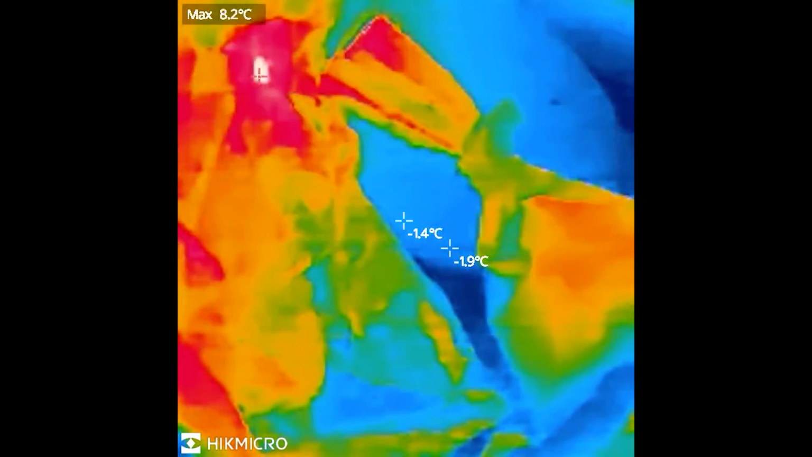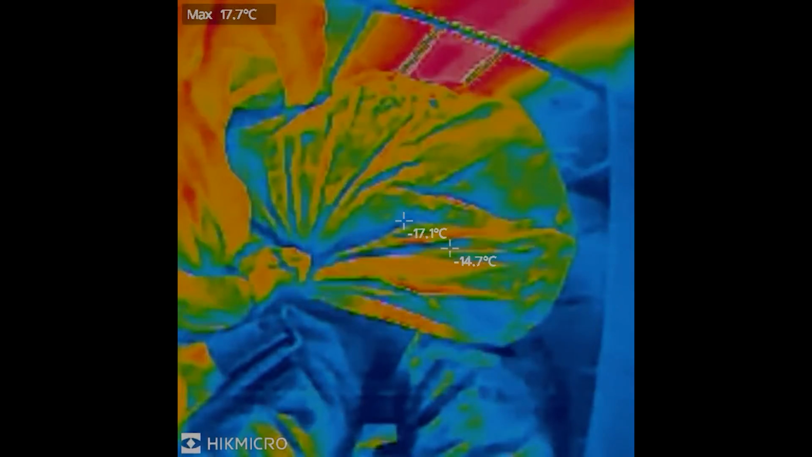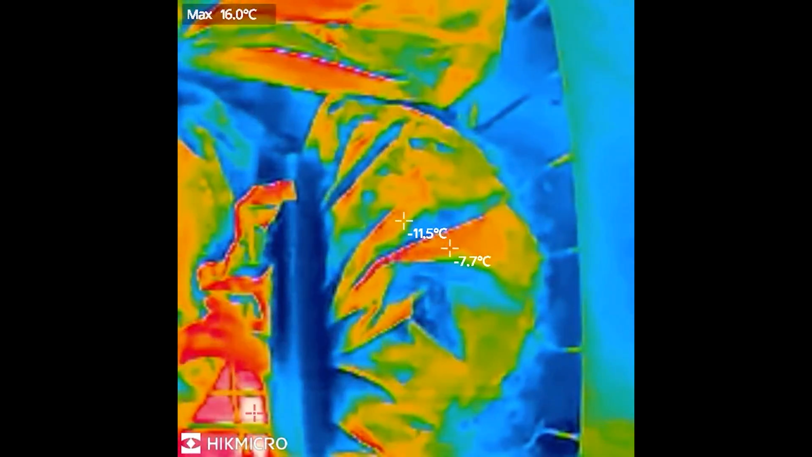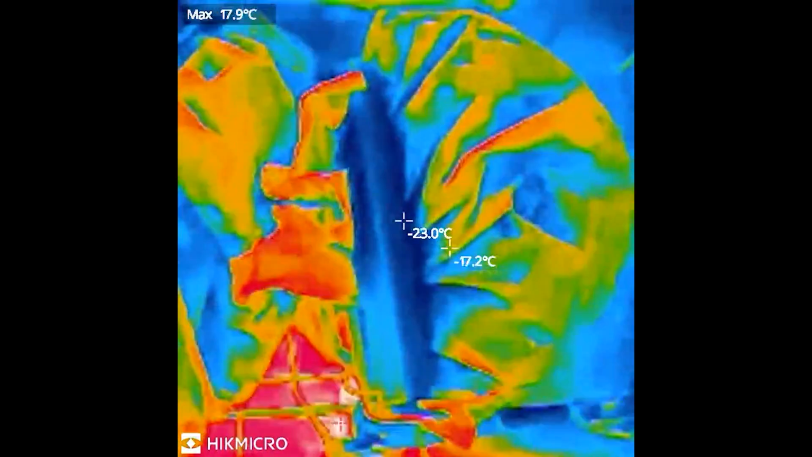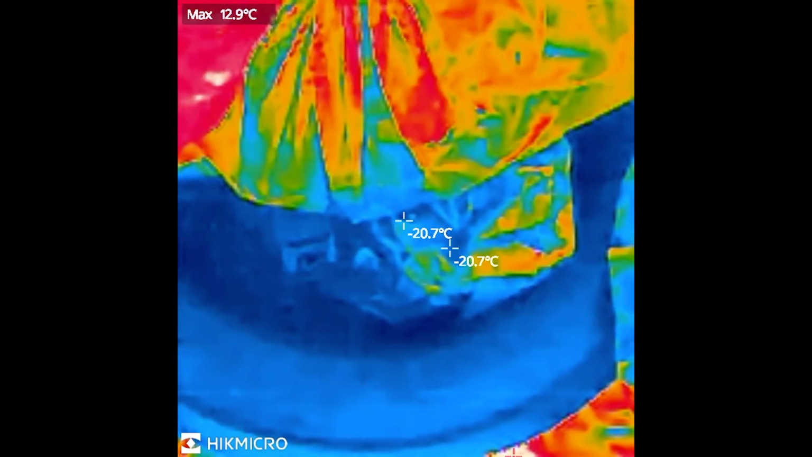Now, we usually think of thermal cameras as dealing with heat, but obviously heat is also related to cold. So here we're looking at a fridge. This is very handy for checking that your fridge is actually keeping your food at a proper temperature. And of course, we can also move that onto the freezer itself. Here we're checking the internal contents of my freezer compartment, and you can see that we're getting a nice low temperature. It's generally matching up with the temperature sensor on the actual freezer itself. So just checking that everything is okay and working correctly.